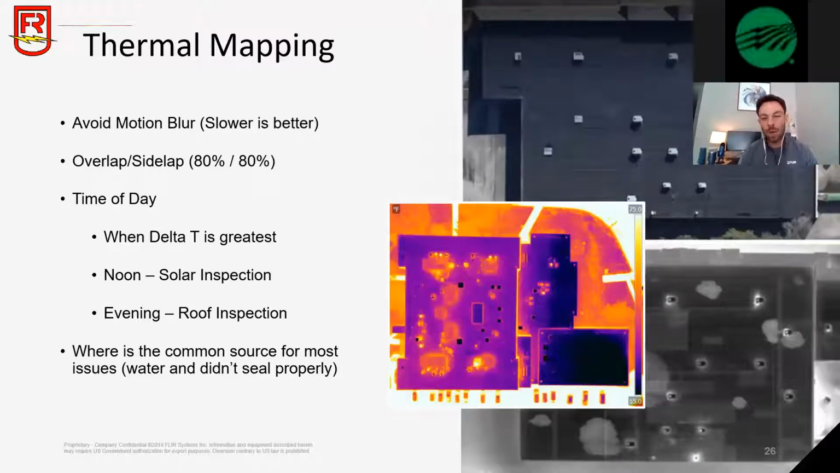So a new phenomenon in the drone industry is creating thermal maps. Like I said, you are now able to take a drone, have it fly a predetermined pattern, taking images at different intervals, and going into different pieces of software, stitching that together and creating what we call 3D ortho mosaics, so that you can see your entire asset within a 3D ortho. Now, because this is such a new science, there are a couple best practices that I want to go over if you do want to go down this path.